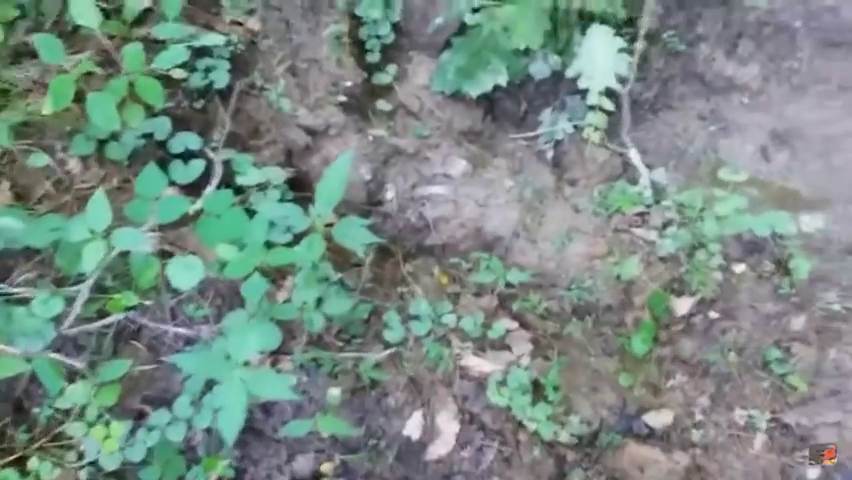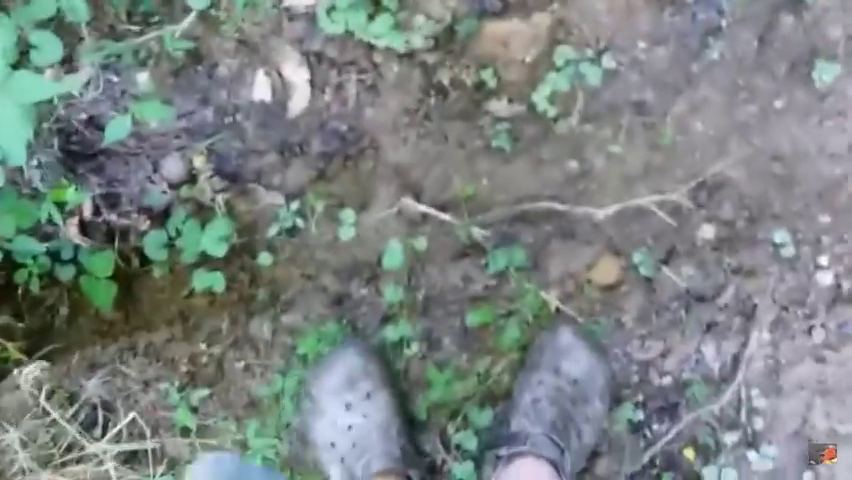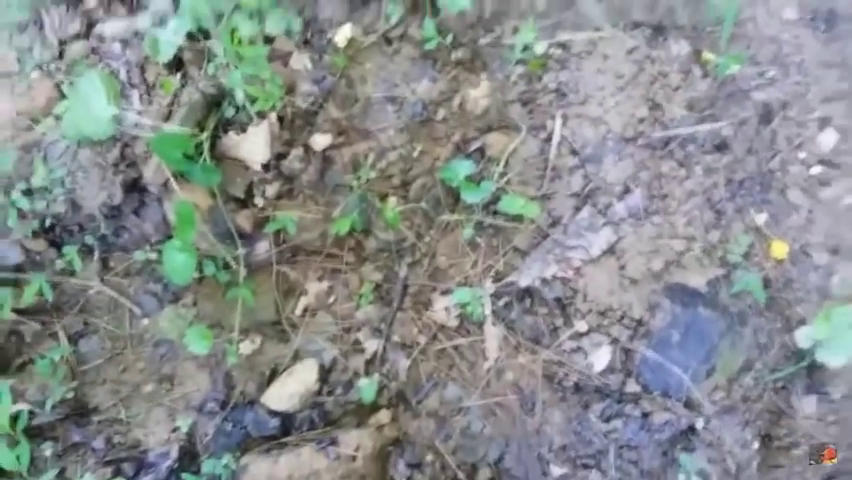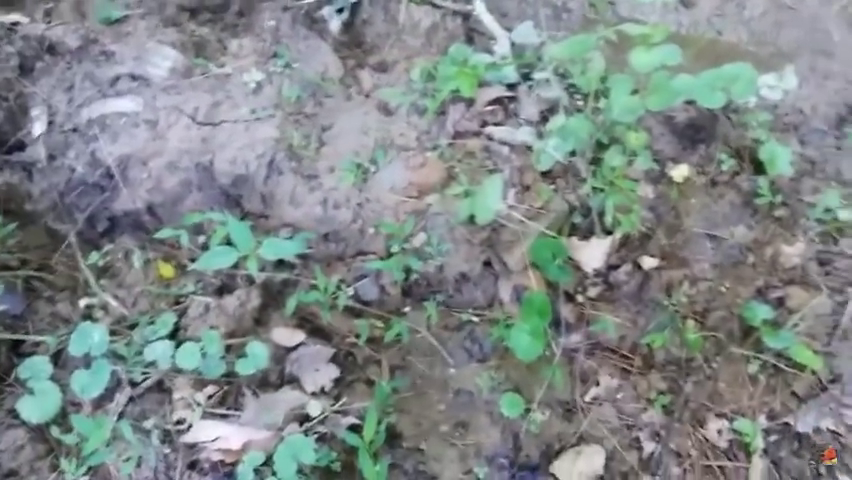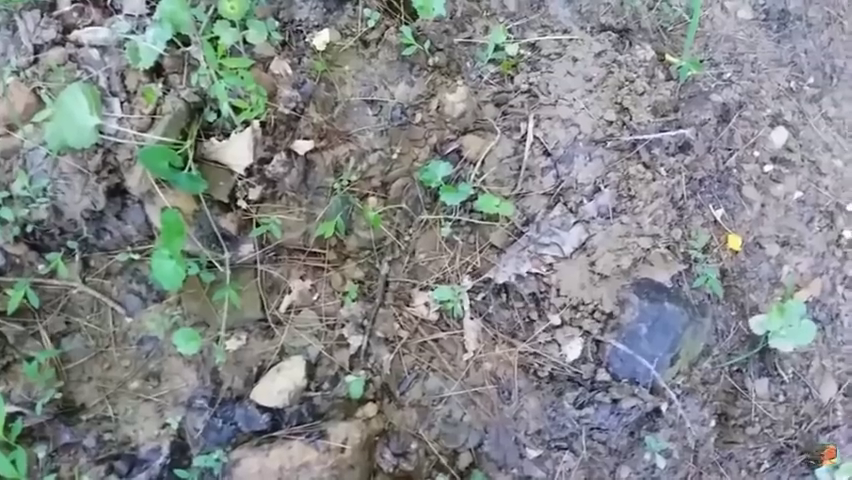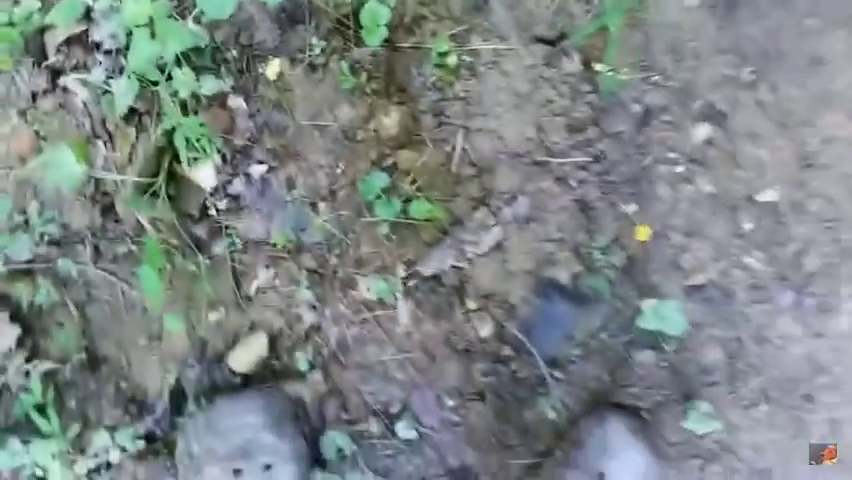Picking berries. Remember that video? But anyway, this is my either it is or it ain't. Try to debunk what I got last night. I think I know what I got last night, and I'll just leave it at that.